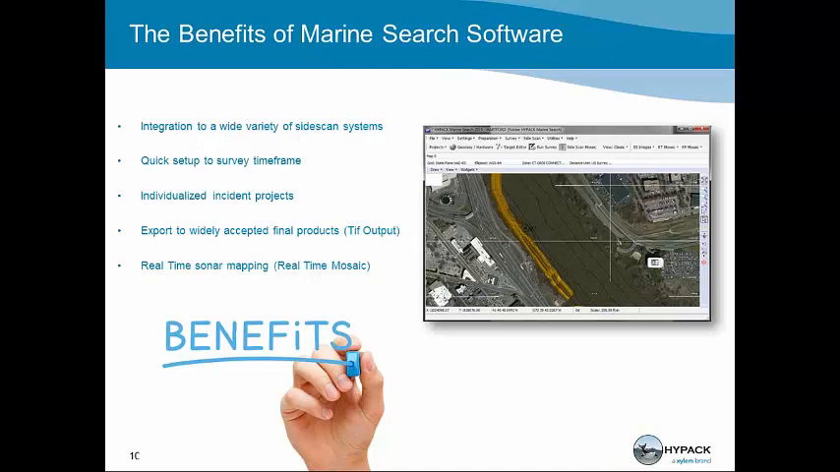Now, the last thing we're going to talk about is real-time sonar mapping. This allows you to ensure that you've covered all of the bottom and haven't left any gaps or any areas unturned. Remember, if we're looking for someone's loved one, we don't want to leave an area that could possibly have been the person or the object of interest when we finish the survey and have that doubt if we have not recovered what we were looking for.